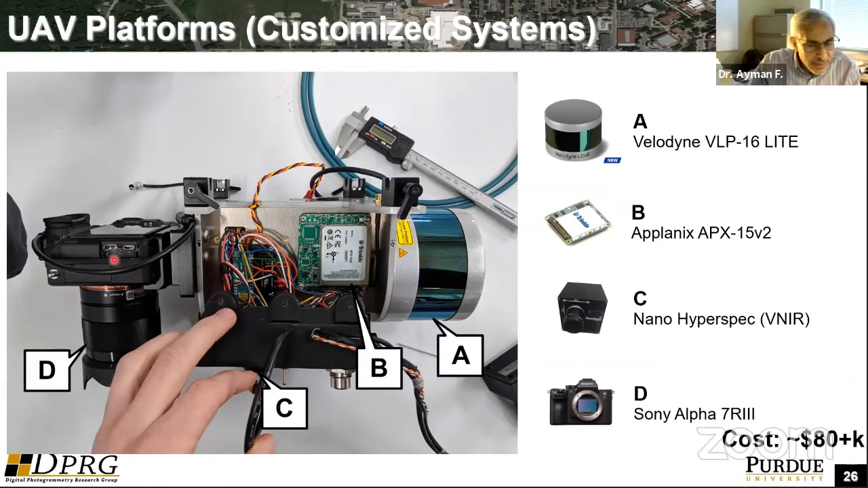This is a LiDAR. This is the RGB camera, the hyperspectral camera here. This is the APX GNSS-INS unit here. So you can see it's very, very small. This payload in total, I would say, is not more than 10 pounds, or let's say 5 kilograms.